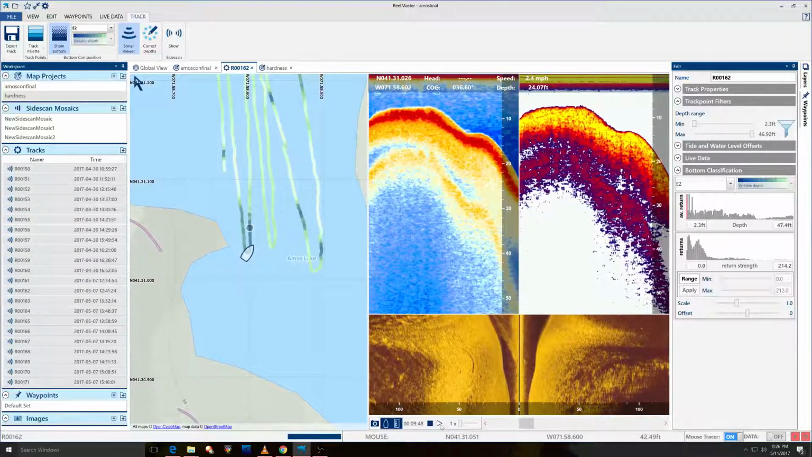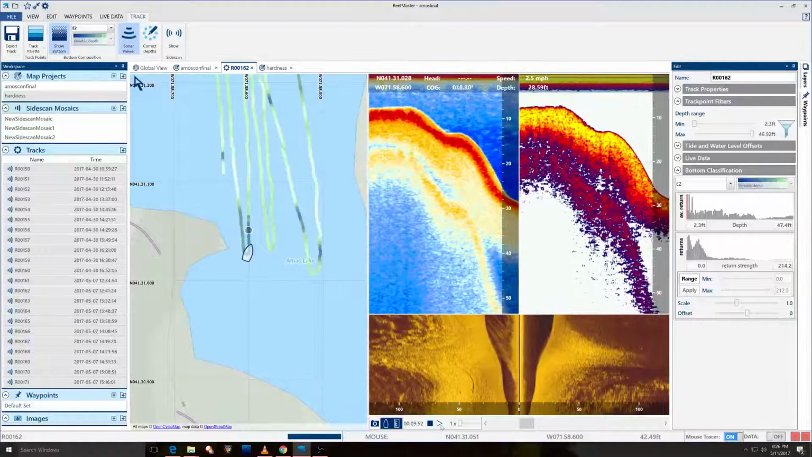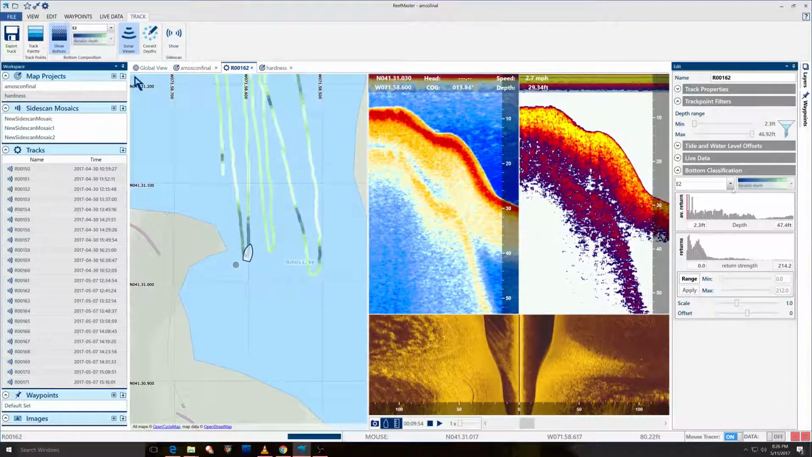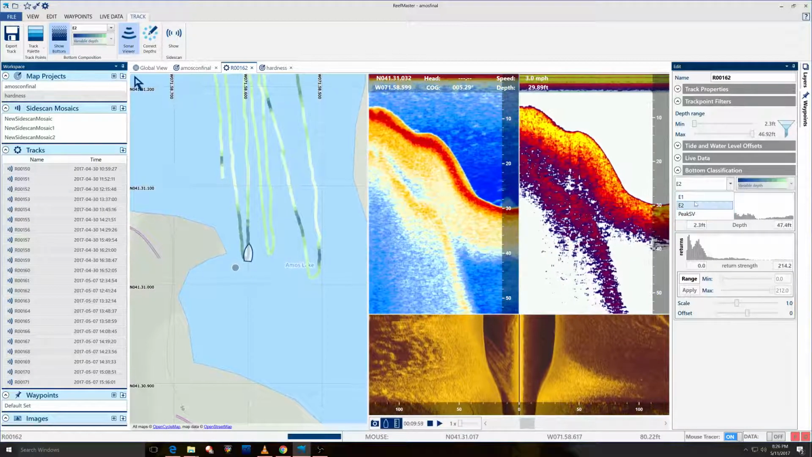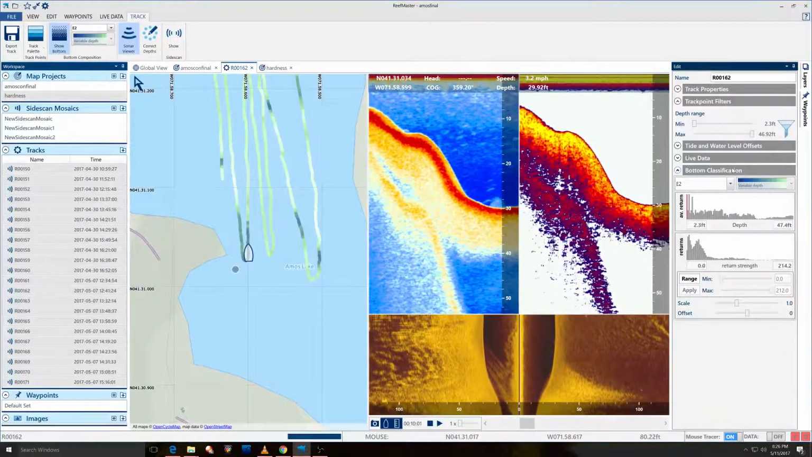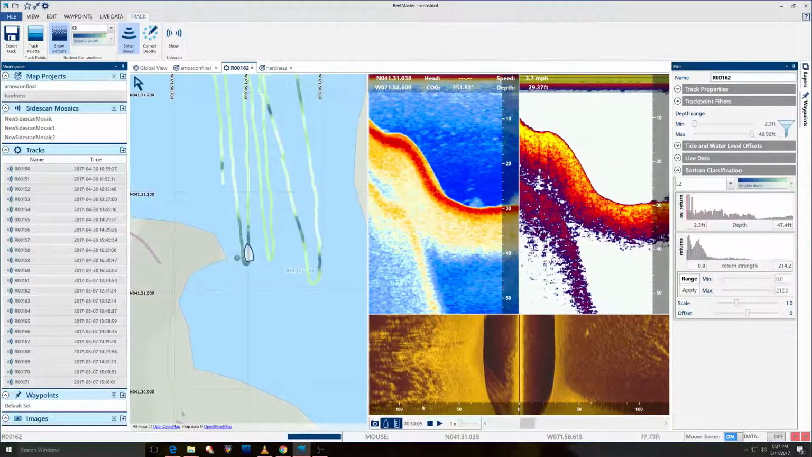Bottom classification allows you to make 4 different types of maps. You have Peak SV, E1, E2, and then an ability to combine them all together. So what's going on right here?